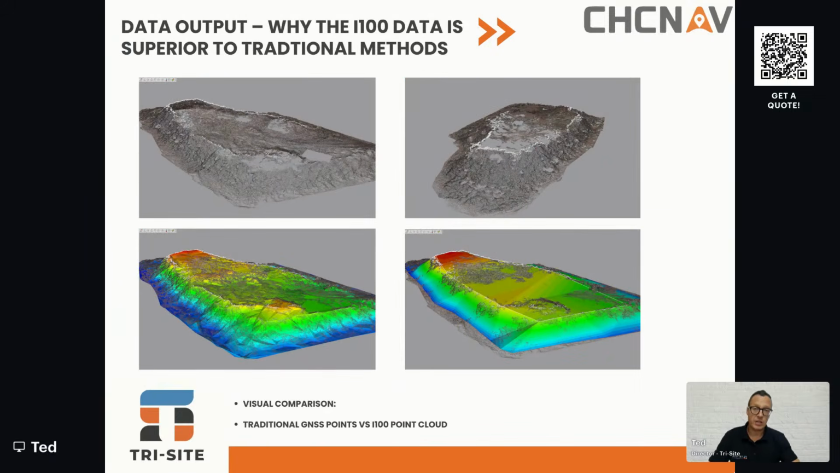So you can see here some of the output from a pre-crushed concrete stockpile. It's quite large, around about 14,000 cubic meters. You can see the top two images of the point cloud. You can see it's very rough, quite undulating. There was an area where it could be walked on the top, but it was very minimal. It couldn't be walked across the full width.